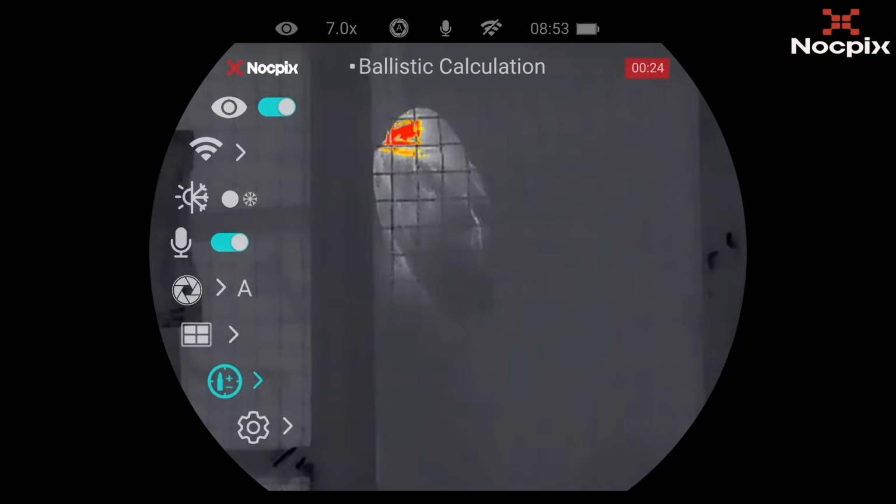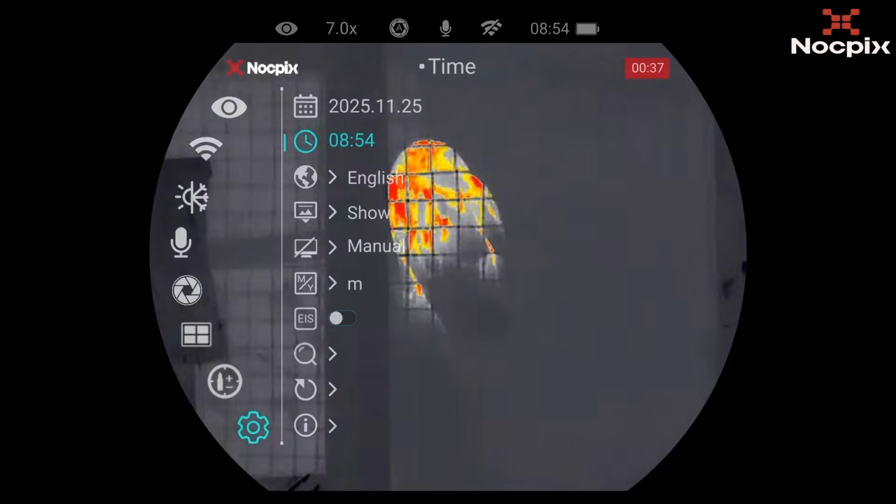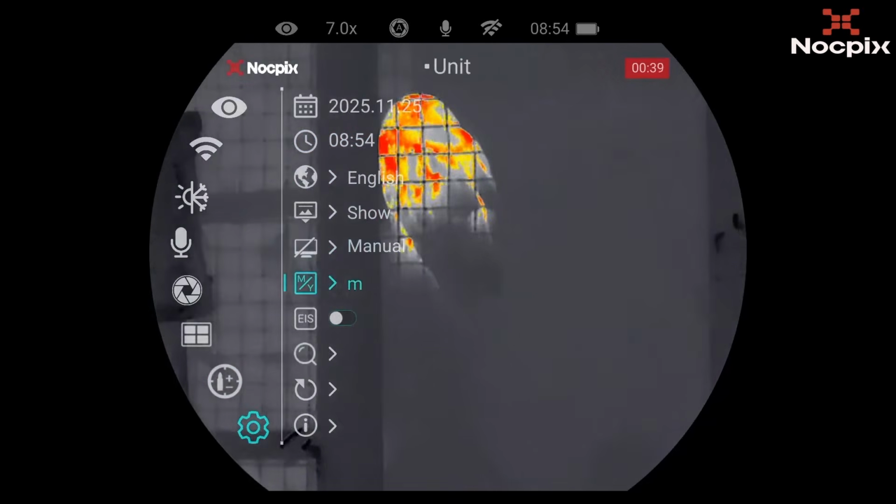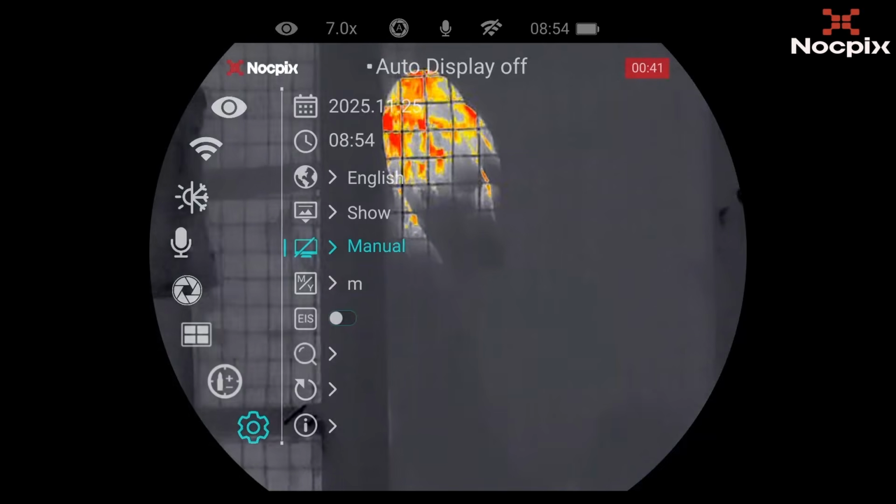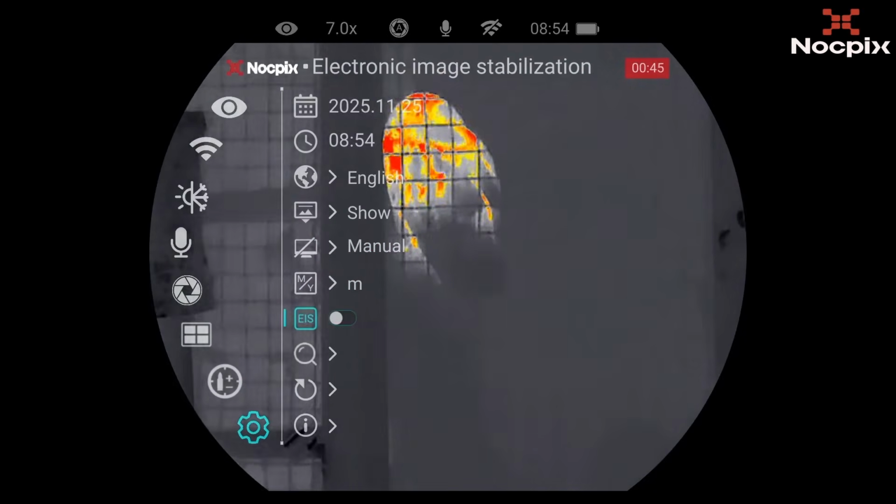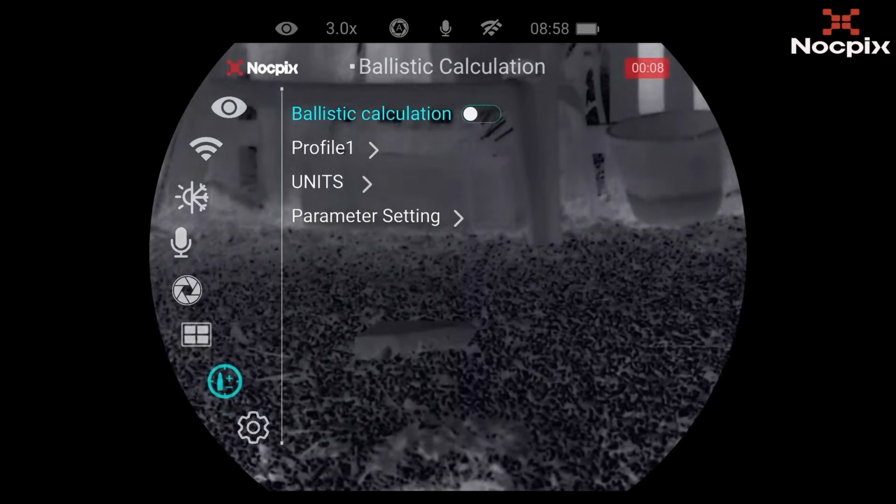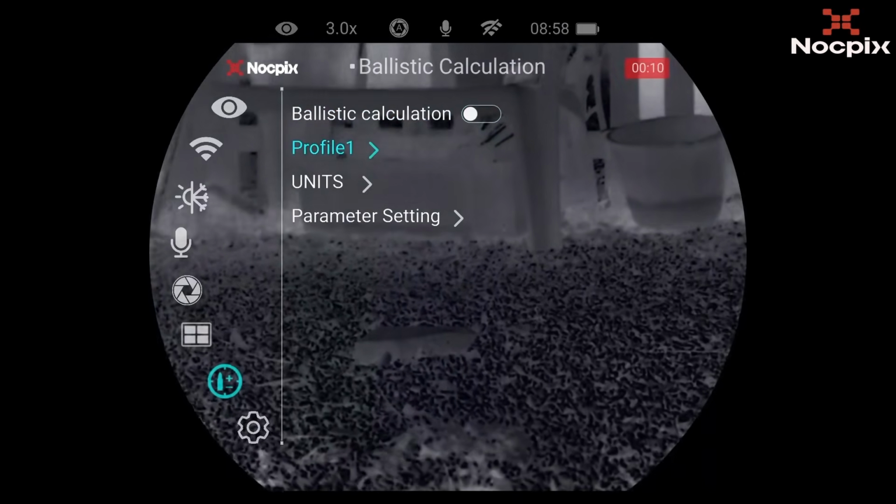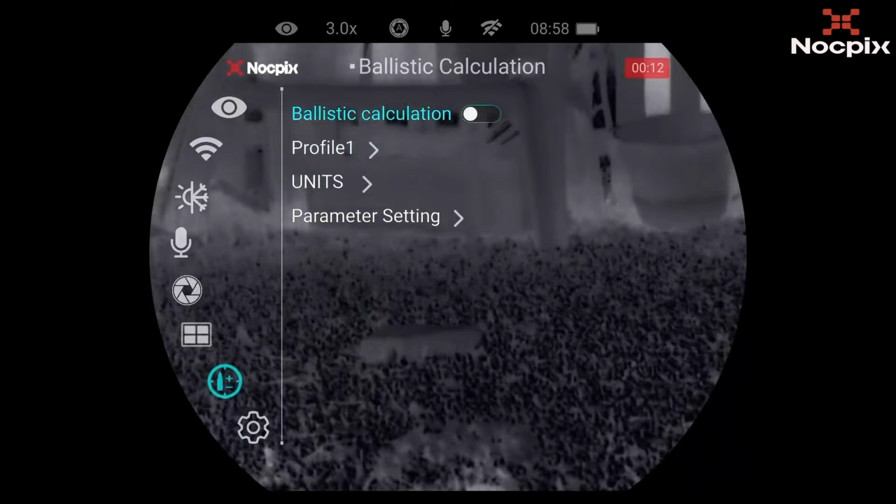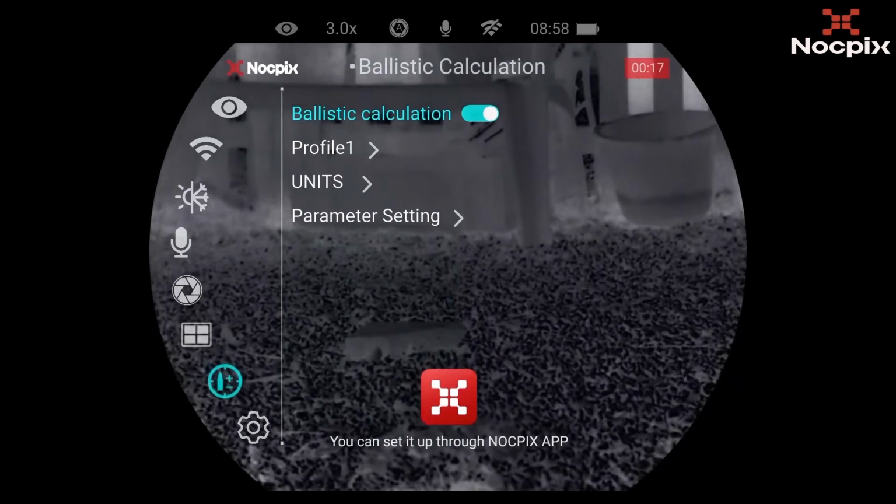Now I do like the image stabilisation. It really does work a treat. Switching on the electronic image stabilisation. Now it tends to crop the image slightly, as you can see, but it really does work on these long shots later in the video. I do like the image stabilisation. It's a nice touch. Here's the menu system.